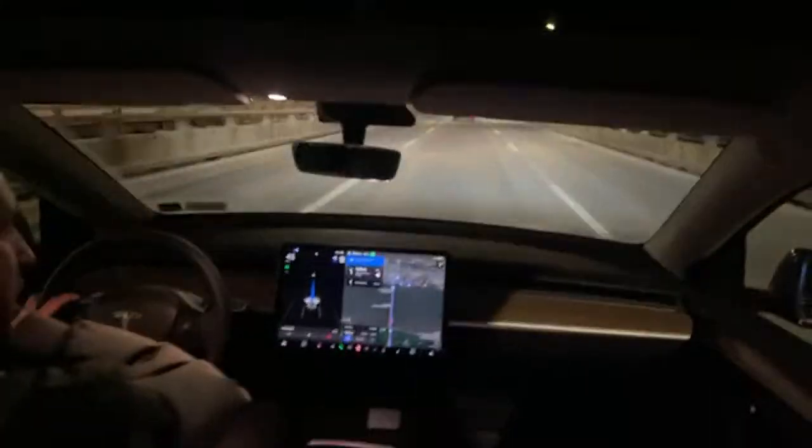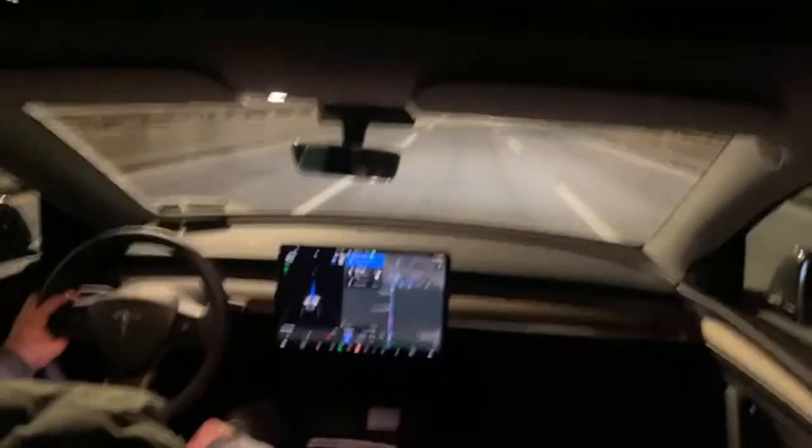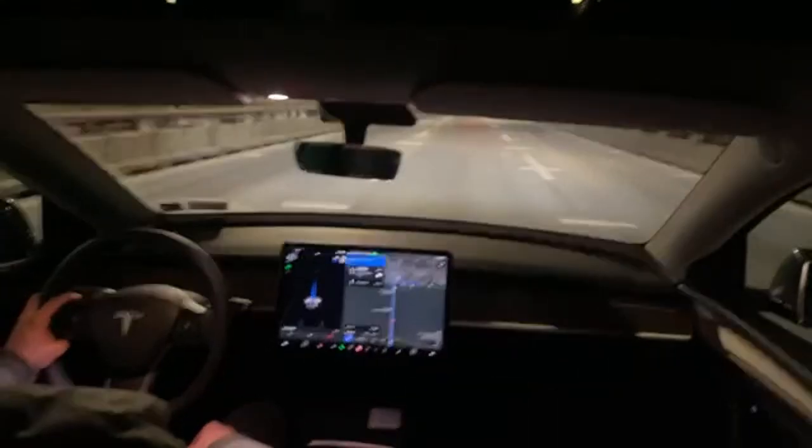Yeah, New Jersey's a little confusing. A lot of the exits right over the bridge. I don't think I'm the only one that has that problem. This Tesla definitely made it easier today. It knew right where we were going, and I didn't have to question it.